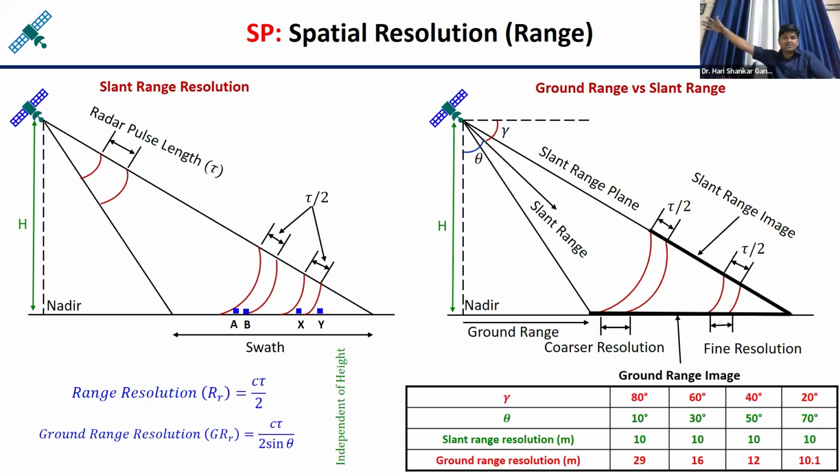If you want to see very far, you can see things very clearly. As theta is increasing, the resolution is improving. So you can say that if you are moving from near range to far range, the spatial resolution, the ground range resolution, is improving.